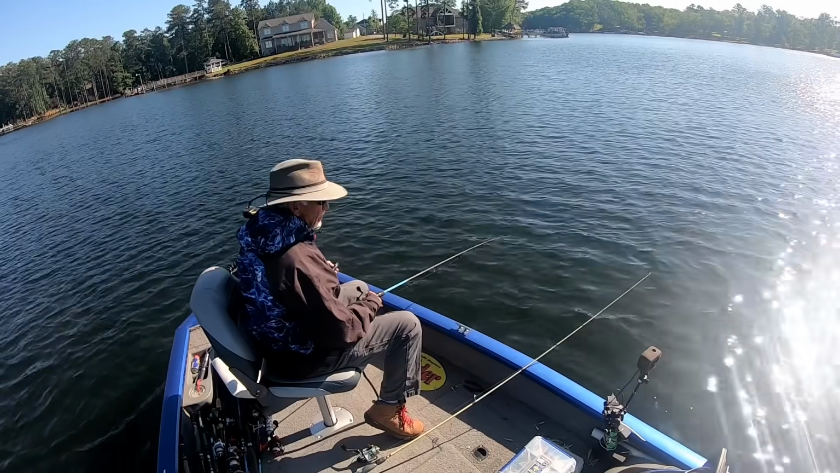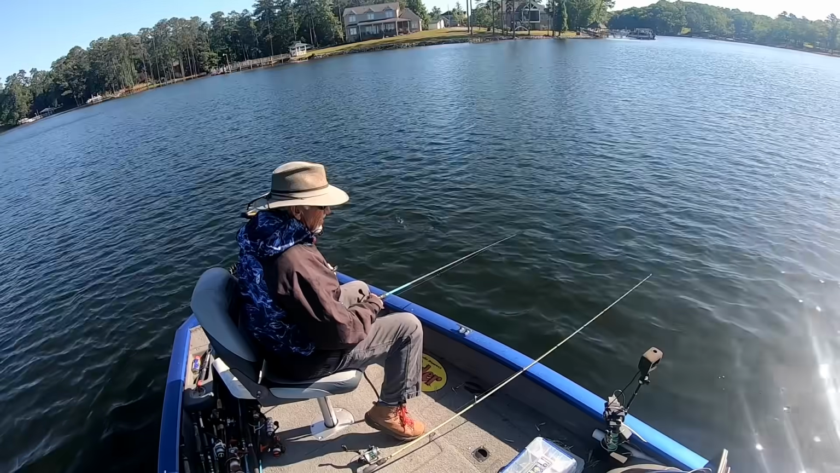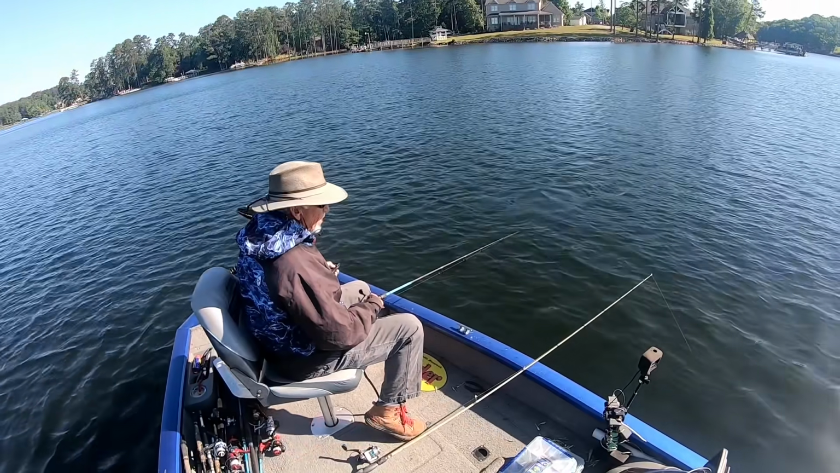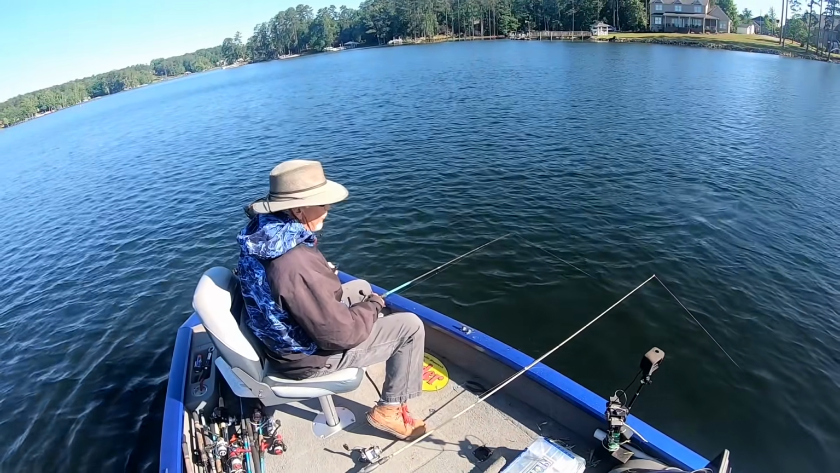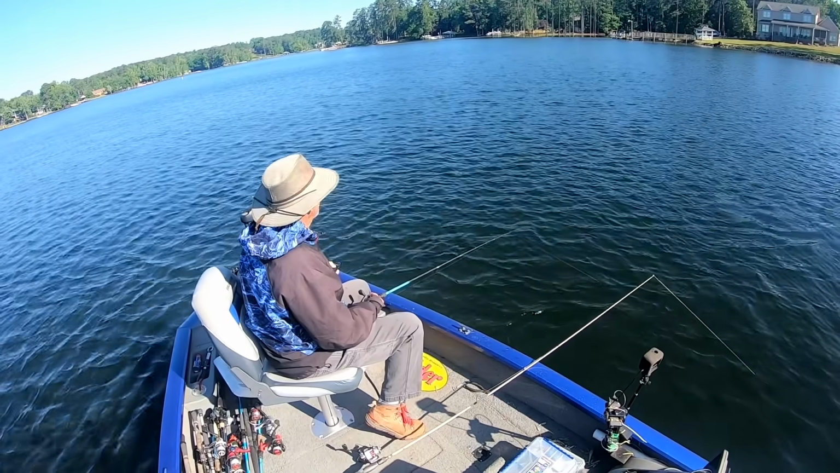Pretty well do a lot of bass like that, but crappie is mostly catch and eat. I had some fillet crappies last night. I'm gonna tell y'all one thing. We done it in several different ways, and I'm gonna do a video on it one day when I get Miss Wendy to help me.